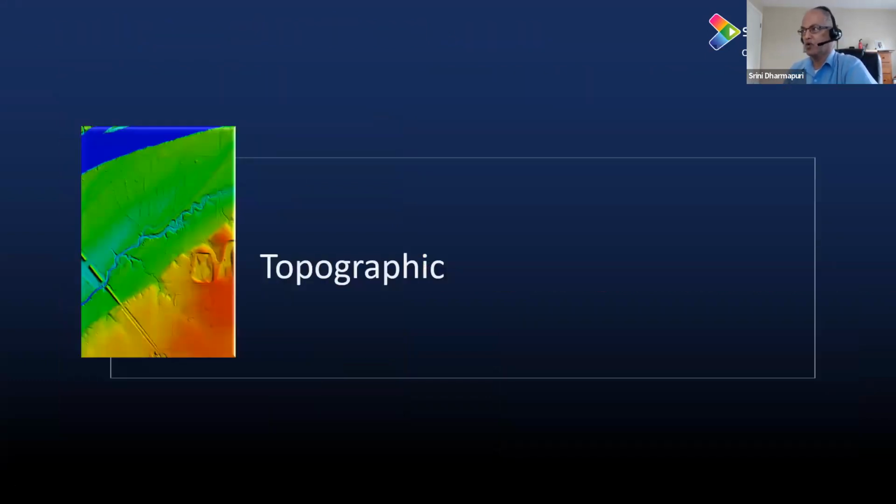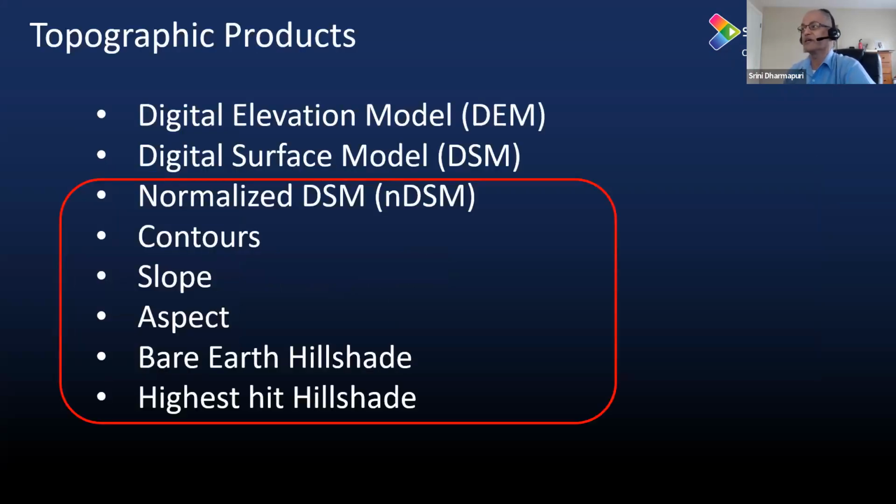So let us go through each product at a time. And I want to make sure the audience understands that whatever products we show here are only a small subset. There are many other derivative products that can be obtained from LiDAR, and if you go through the literature, you will see many more than what we are showing.